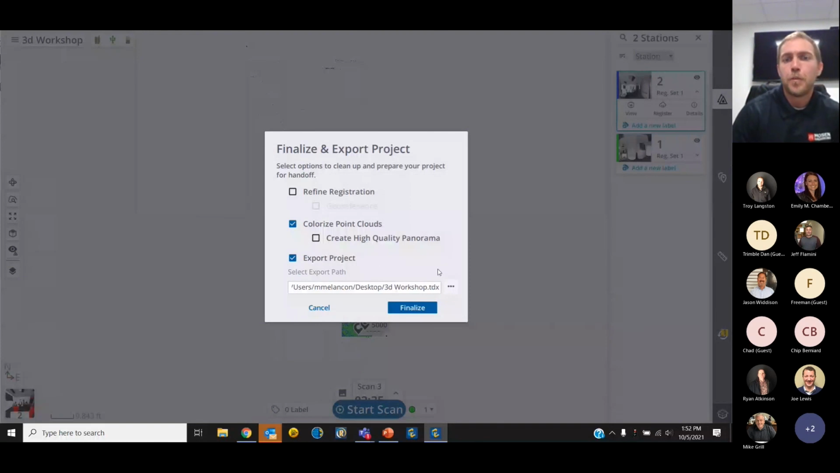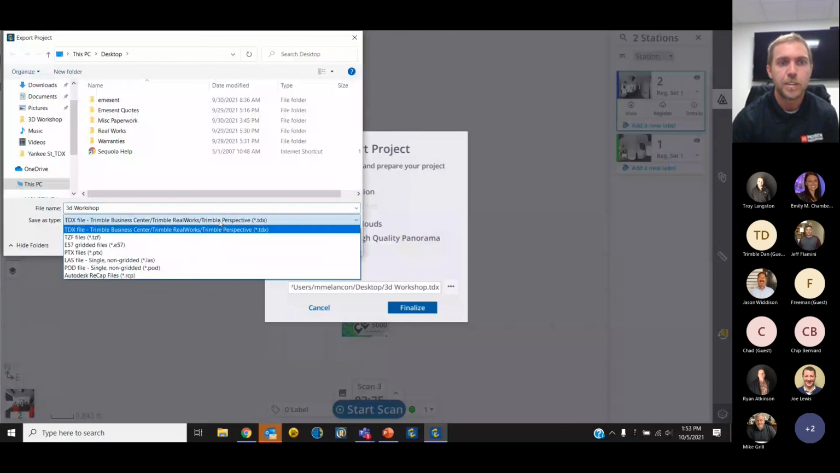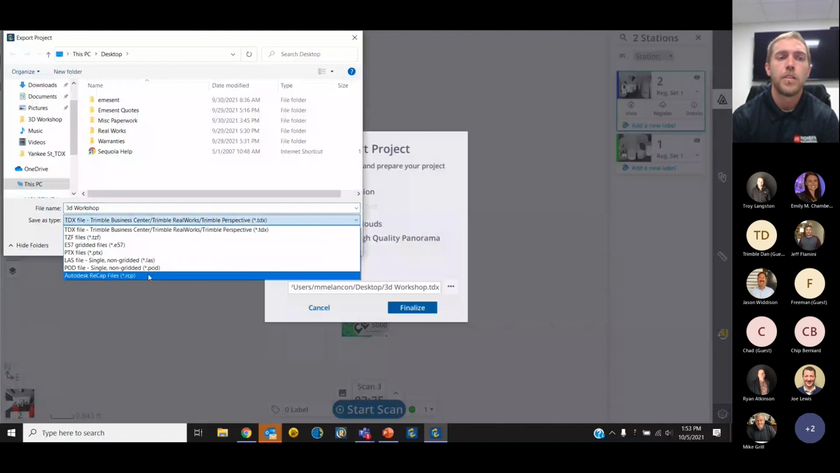Okay, so then we are going to talk about export formats, because that's one of the things that sets this scanner apart: we don't necessarily have to go Trimble native. While it is faster and more user-friendly to go to a TDX or TZF, we do have the ability to go directly to RCP files, which are native to Recap. And a lot of users are already familiar with using Recap.